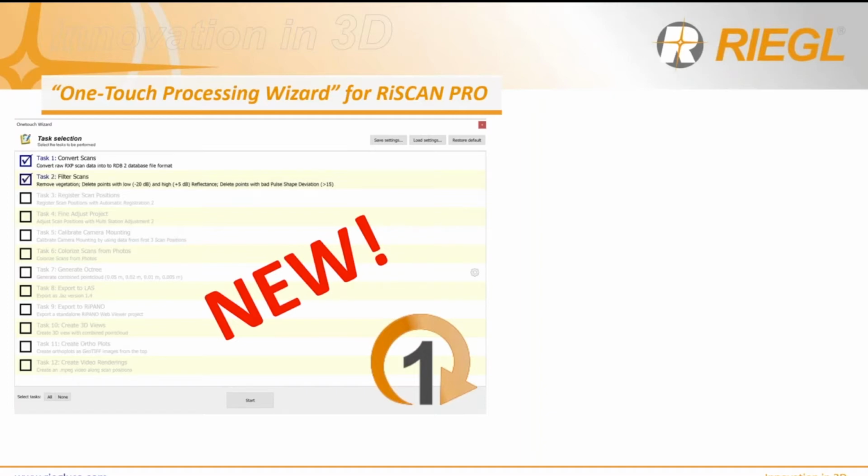So the filter task, right? The filter task removes vegetation, deletes points, and particularly includes the two most important filters that I think most of us use in RiScan Pro, and that is the pole shape deviation filter, which eliminates the noise that is flying off of edges between two objects.